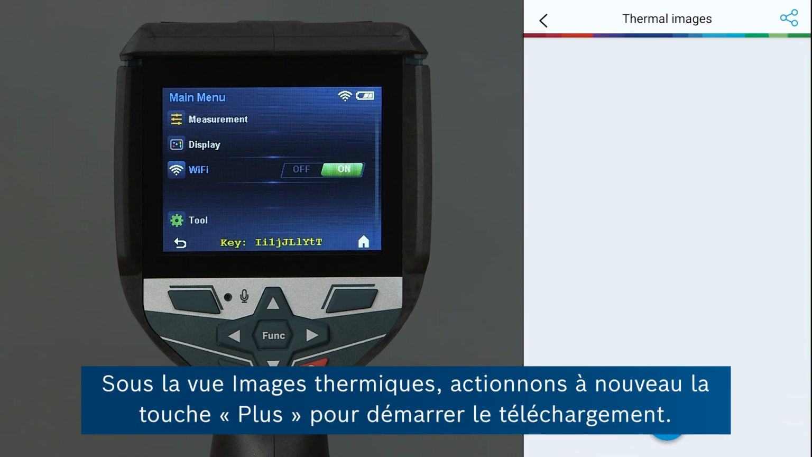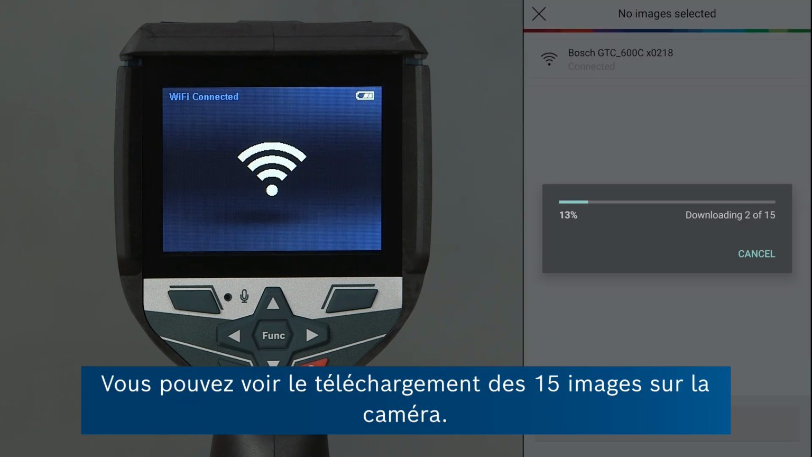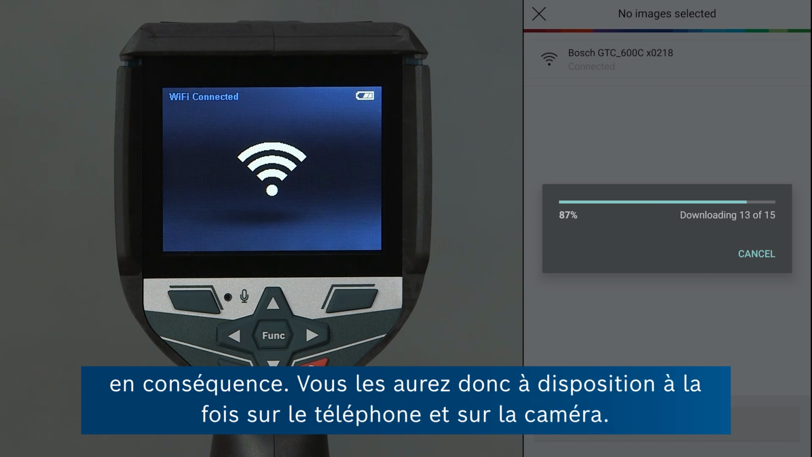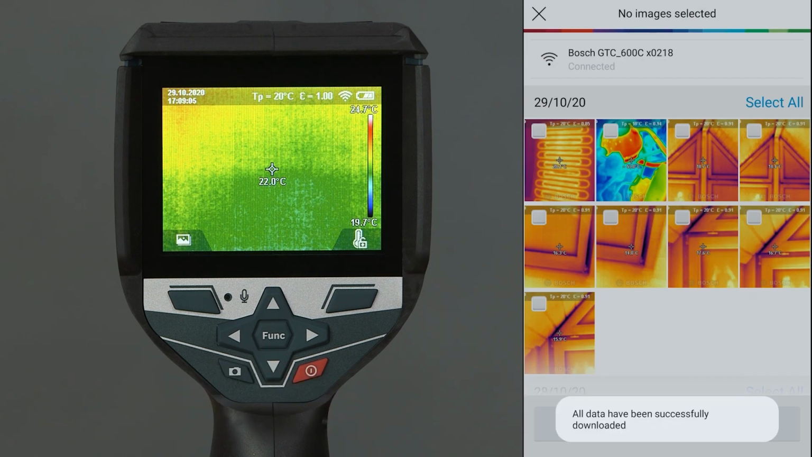And in the thermal images view, we can go on plus again to start the download. You can see it's downloading the 15 images on our camera. And if you set up the app correspondingly, it's also going to save these to your gallery on your phone. So you'll have them available on your phone as well as on the camera.